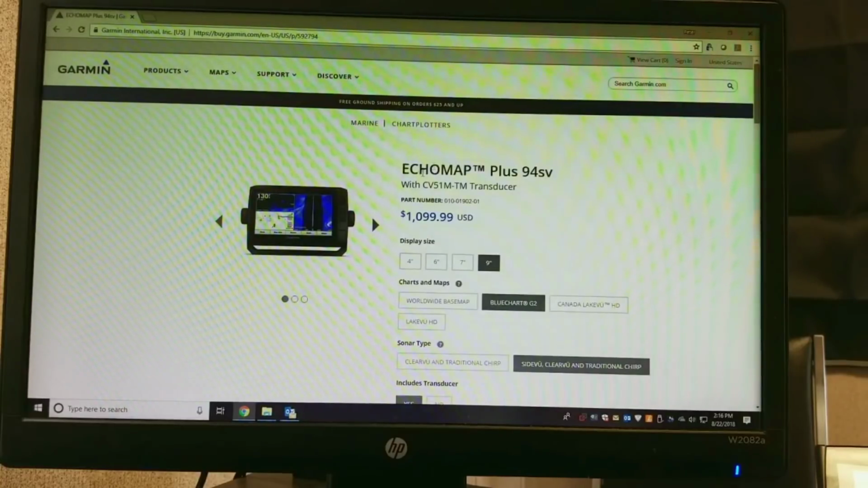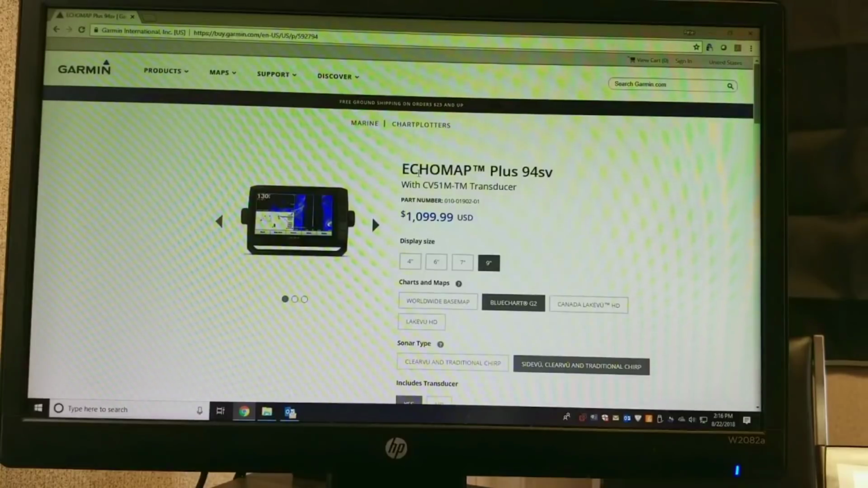ECHOMAP shows me that it is going to be, all right, so ECHOMAP means I'm going to have sonar and I'm also going to have GPS mapping. It's different from the GPS map systems that we talked about, which are NMEA 2000. The Plus means it's the new model that just came out. This is a 94sv, okay, so the 9 means it's a 9-inch screen. The 4 means that it comes with the BlueChart g2 preloaded. The SV means that the highest level of sonar is going to be SideVü.